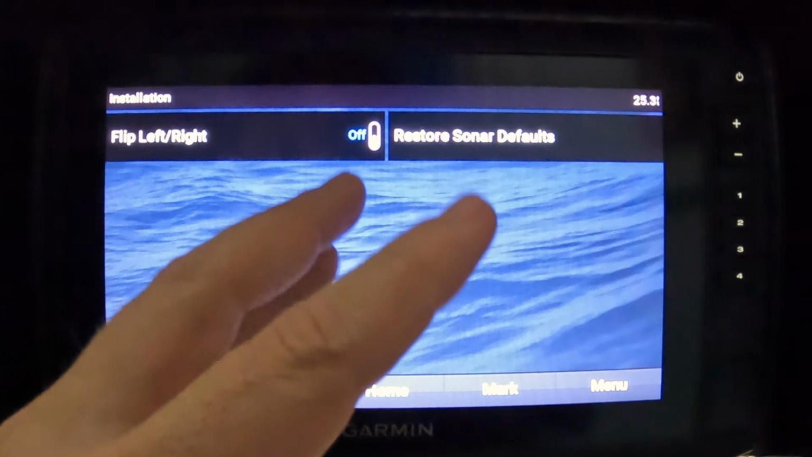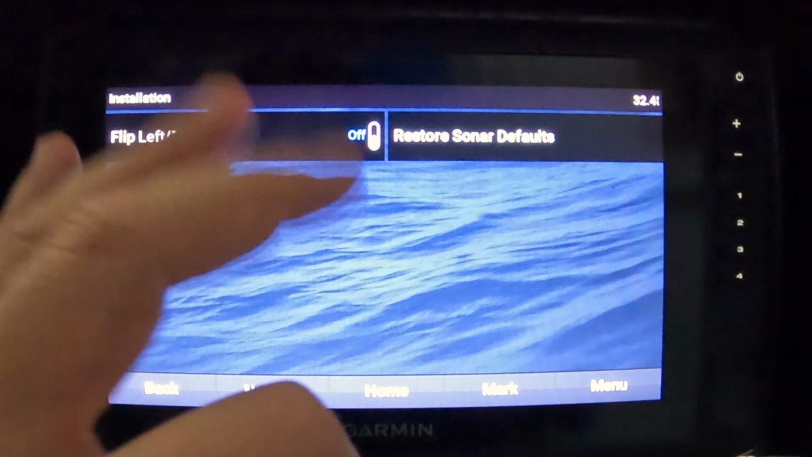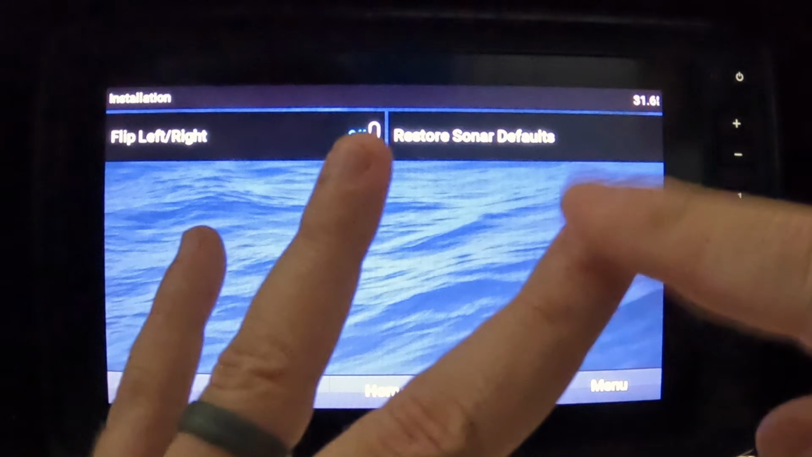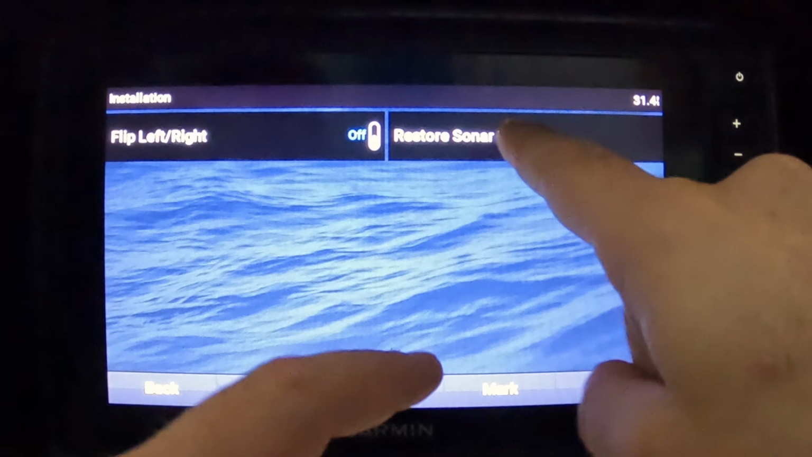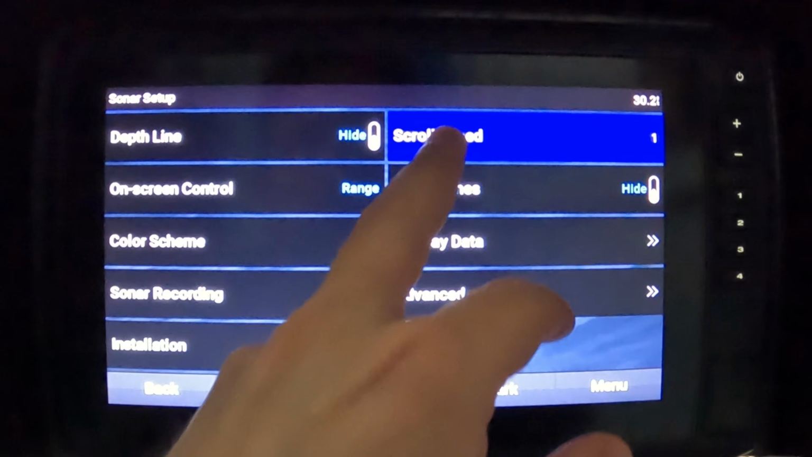So keep in mind, if you have traditional and you have down view and this is side view, once you make a change in one, it only changes for that one and it'll save it. So if you wanted to restore the sonar defaults for side view, you would do so within here. All right, let's head back and head up to scroll speed.